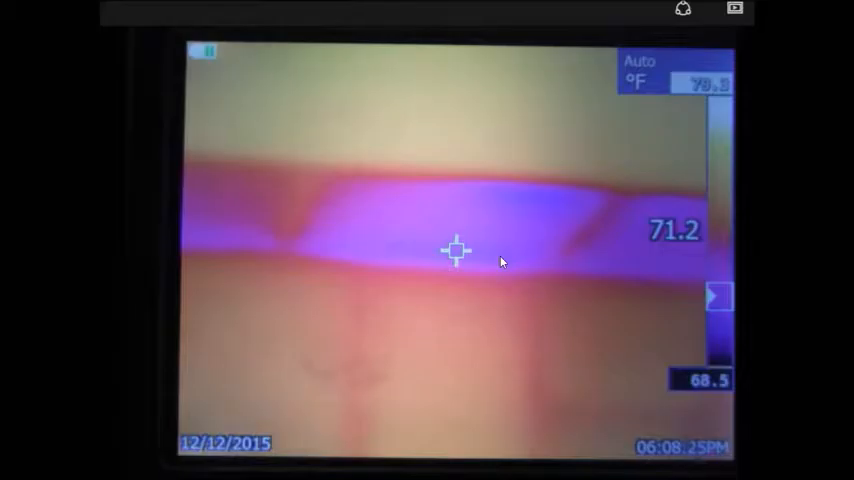So this is stuff that's typically missed on a normal home inspection because it's not visible with the naked eye, and if you can't get to these areas of the attic, this is stuff that is missed. We have that happen several times when we call these out, that the clients or the owners of the house will say, well, my inspector didn't catch that, and it's because they didn't use thermal imaging.